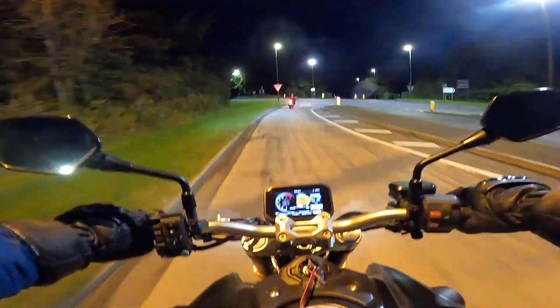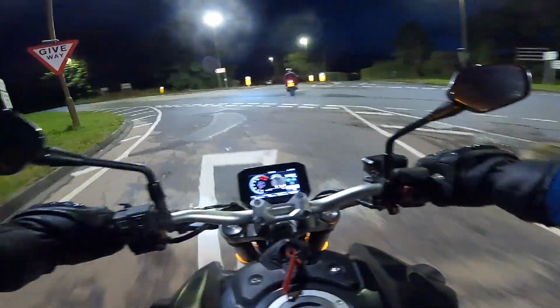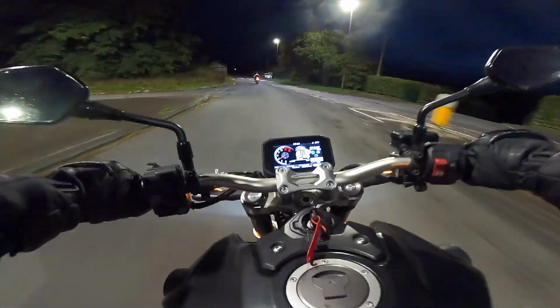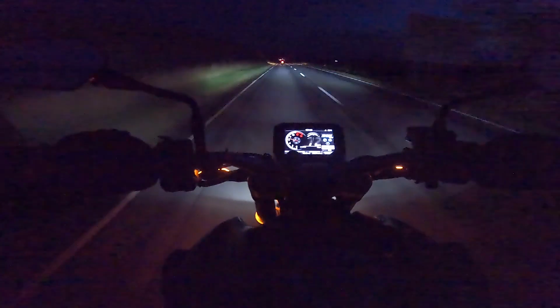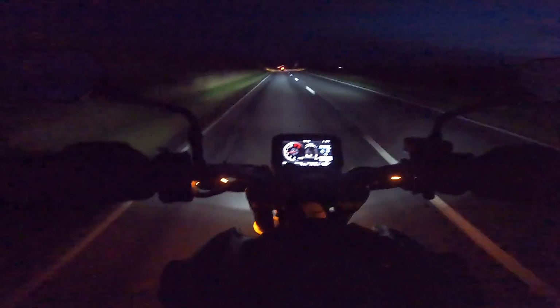And then, again, junctions, absolutely fine. It's just like riding during the daytime. There's almost nothing of difficulty here at night time. Again, the only thing would be a slight glare and interesting shadows. Check the shadows down to the left there as they pass by. But yeah, for me, this felt like I was absolutely going at warp speed for this.